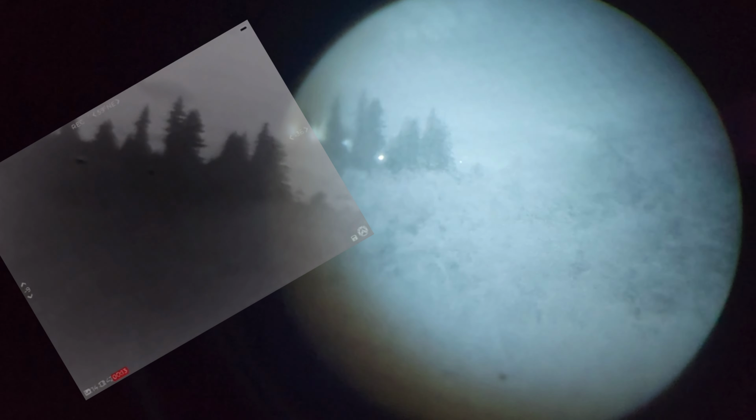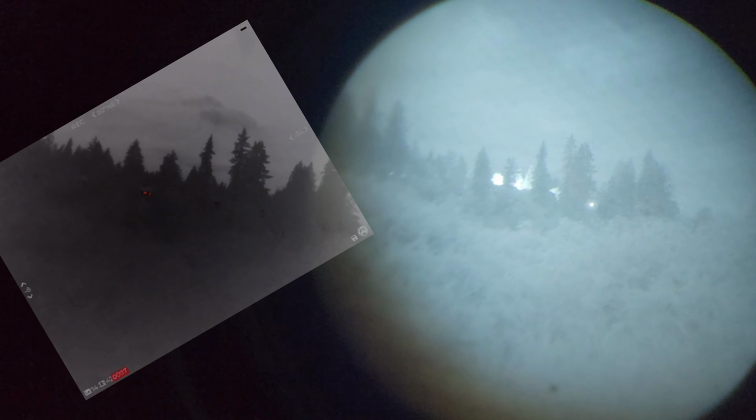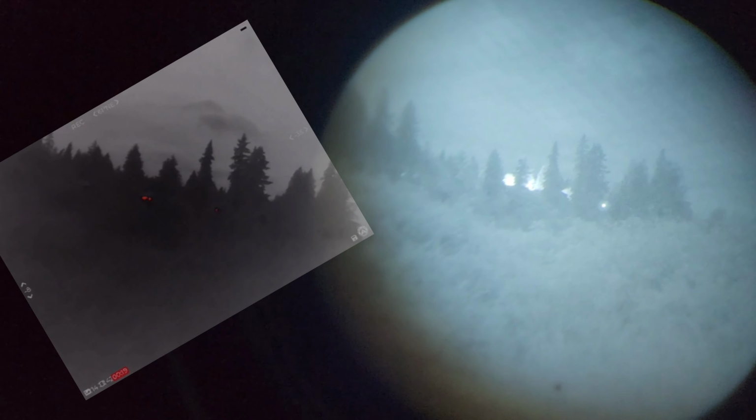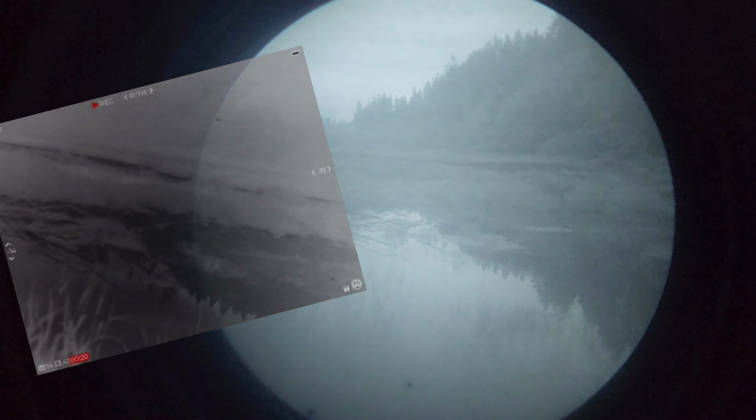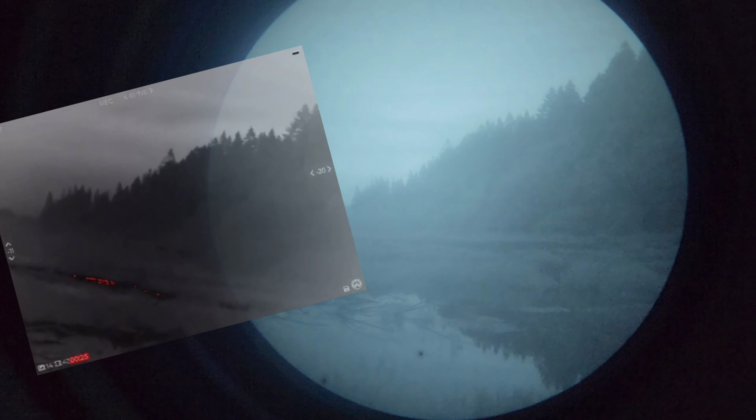Here's a house at about 500 yards or so, maybe a little bit further out than that. As you can tell, you can pick up the lights at this distance, but you can't really pick up the house itself. By the time I got to this portion of the walk, the rain had already let up for the entire evening, which allowed the bats to come out and start feeding.